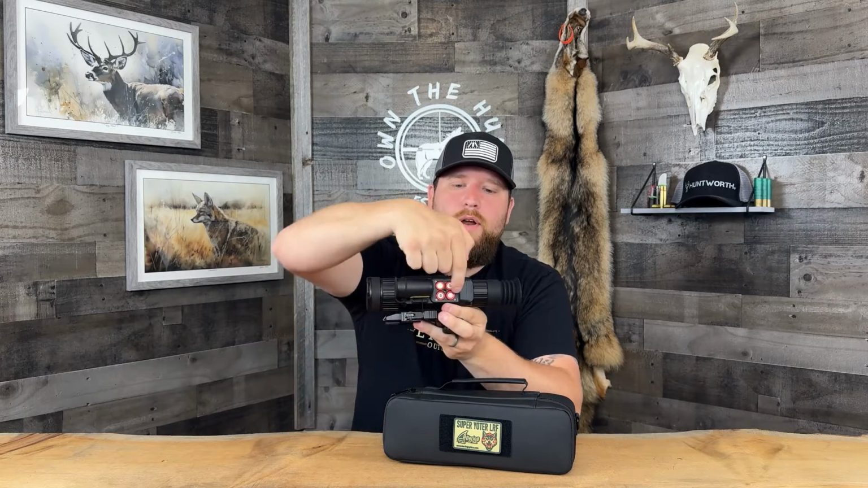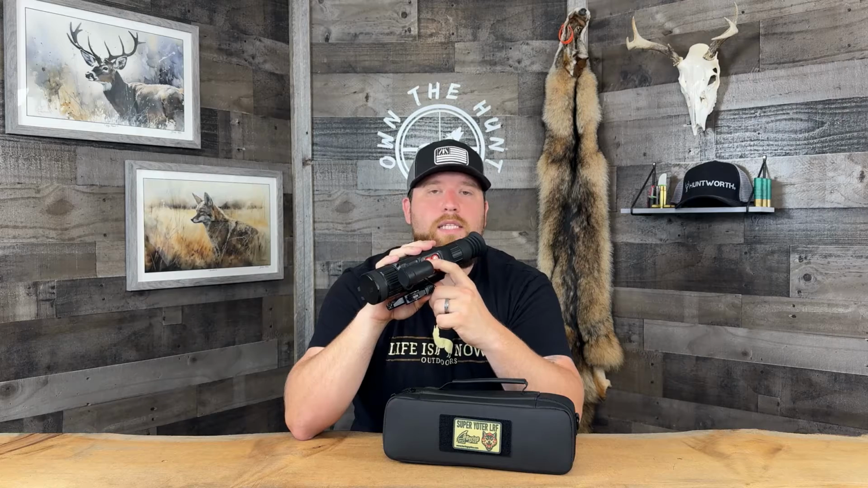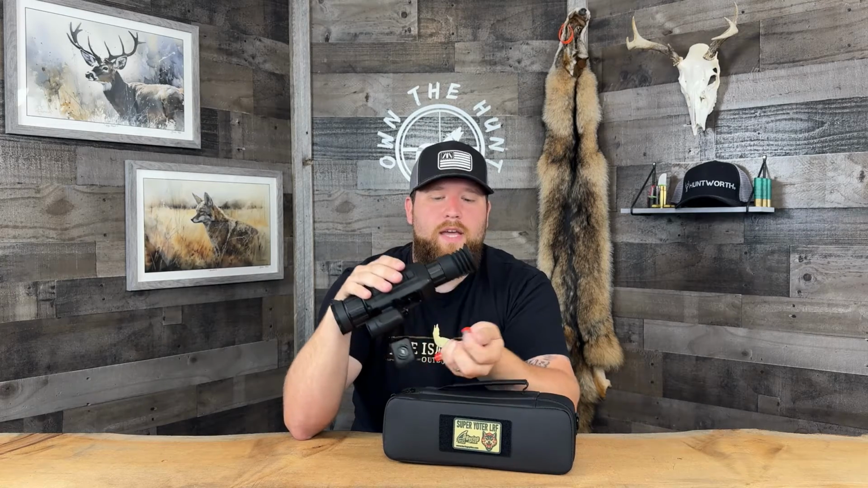As you can see, 4 AA's in there. Part of the reason I'm not a fan of AA's is because to get any kind of runtime, you need multiple of them, 4 or better. And the problem is now you're managing 4 individual batteries. And even though you get decent runtime out of these, so you could probably get a decent night of hunting out of just a single set of batteries, to make the swap, you gotta take all 4 of these out, and then you gotta put 4 back in. And that's just a pain, to be honest with you. So that's my number 1 complaint with this thing.